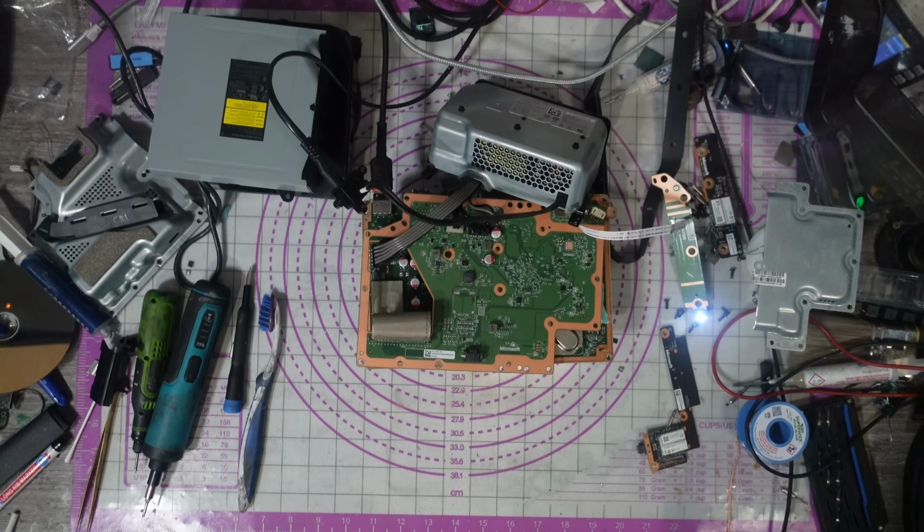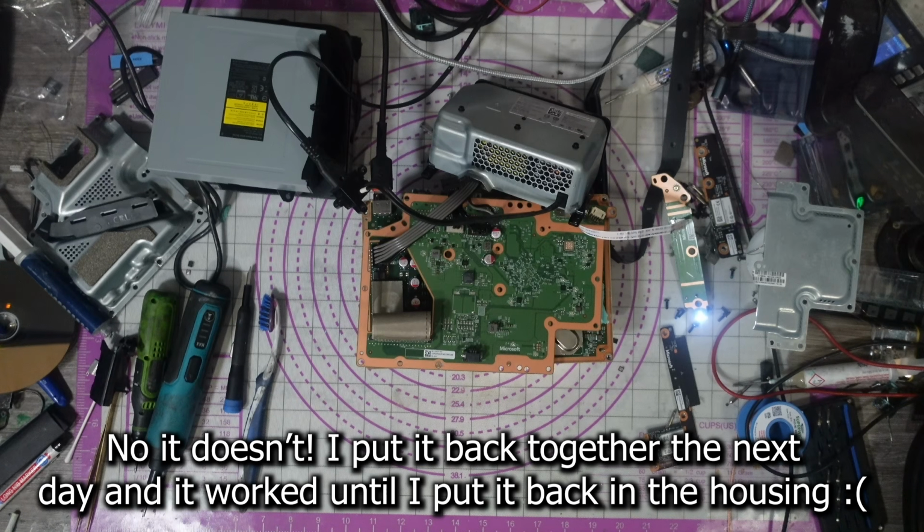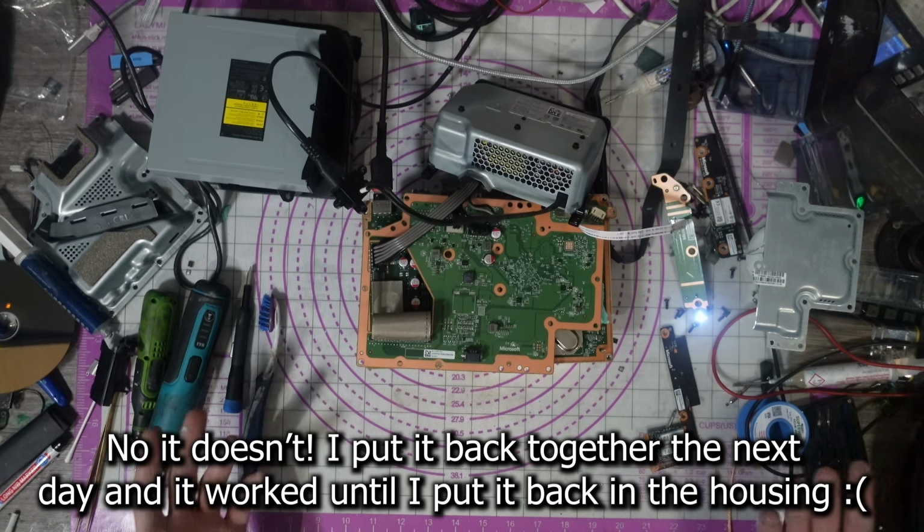I'll give it a stress test. I'll leave something just here on the bottom of the screen, let you know what's going on with it. Does it work or not? Anyone that watches the channel regularly, you'll know if it did die again, I'll say something. Or I'll just cut the video right here and restart.